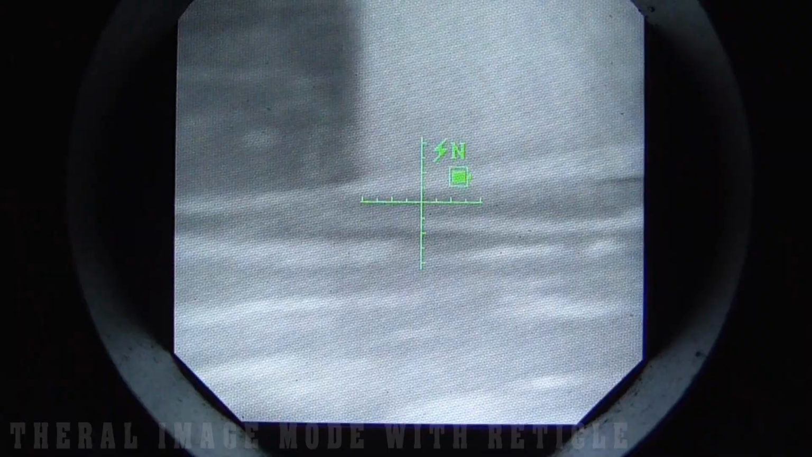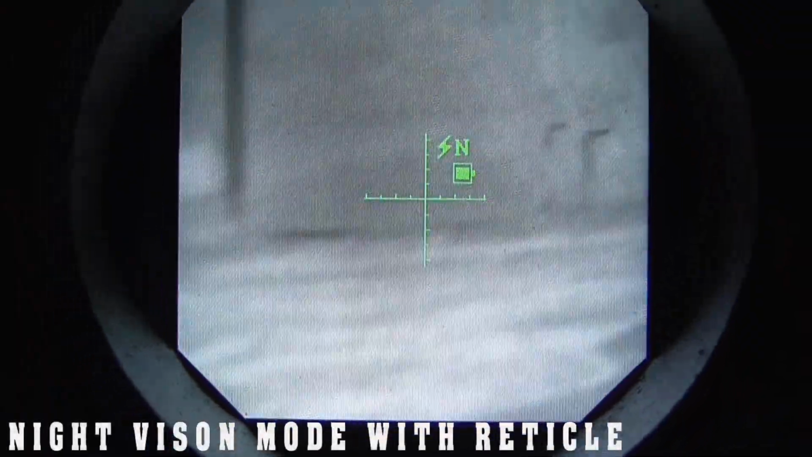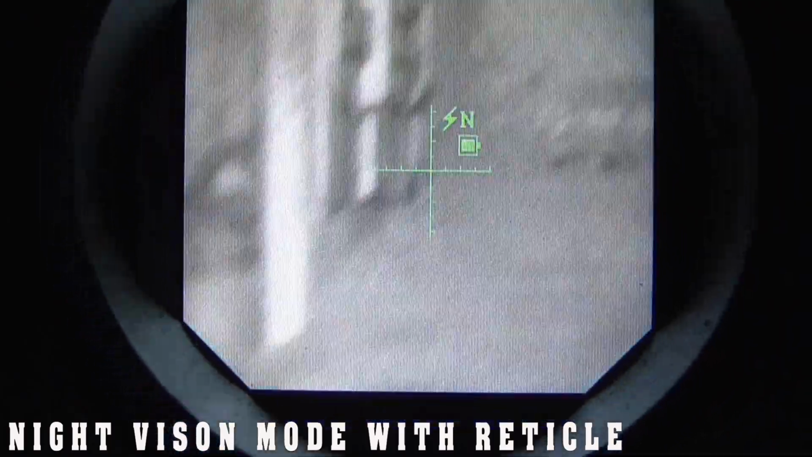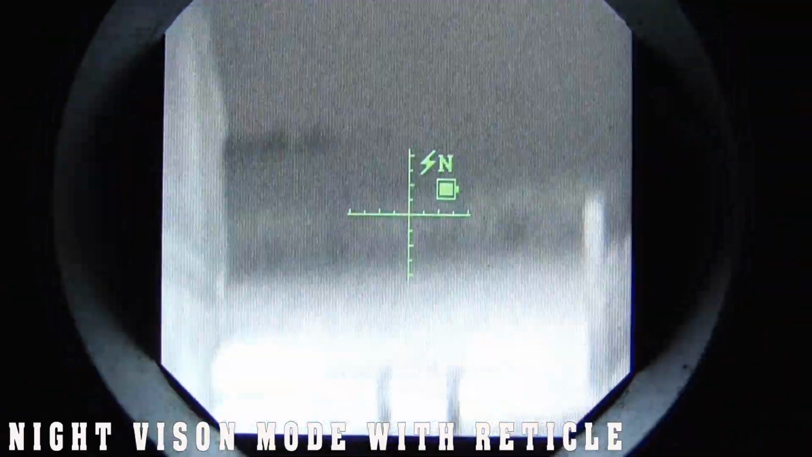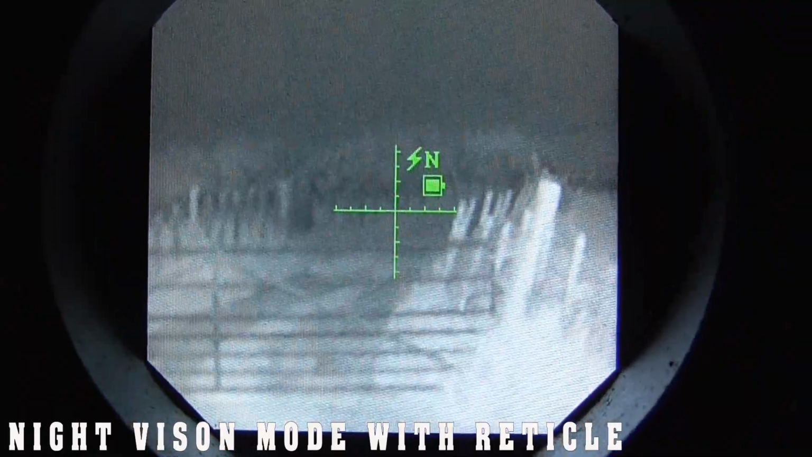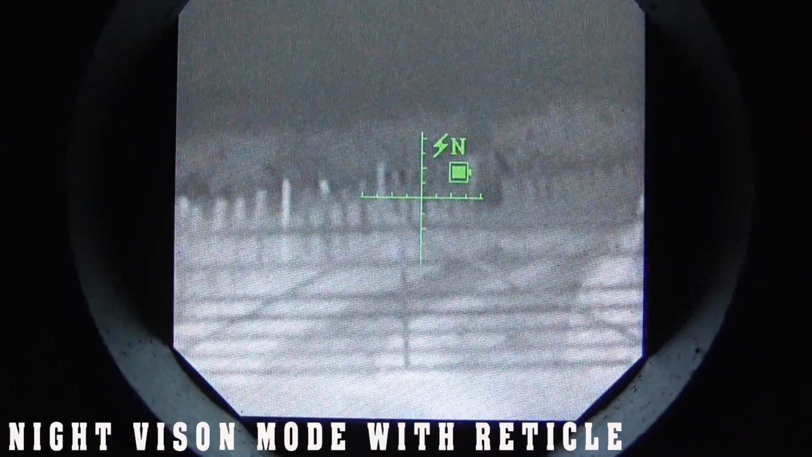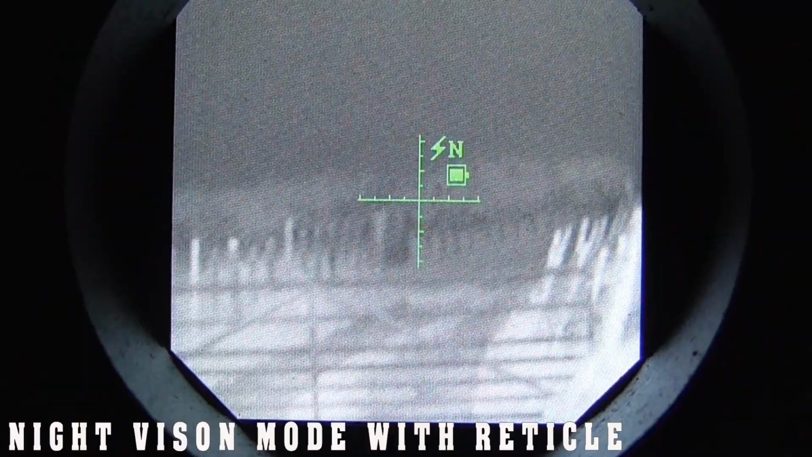Night vision mode, again, the image is much sharper with your naked eye. The camcorder not doing a great job really, to be honest. That fence gate is roughly 90 yards, give or take, away. The distant edging behind is a distance of roughly 300 yards. Now the onboard IR light, non-adjustable by the way, doing an okay job of it.